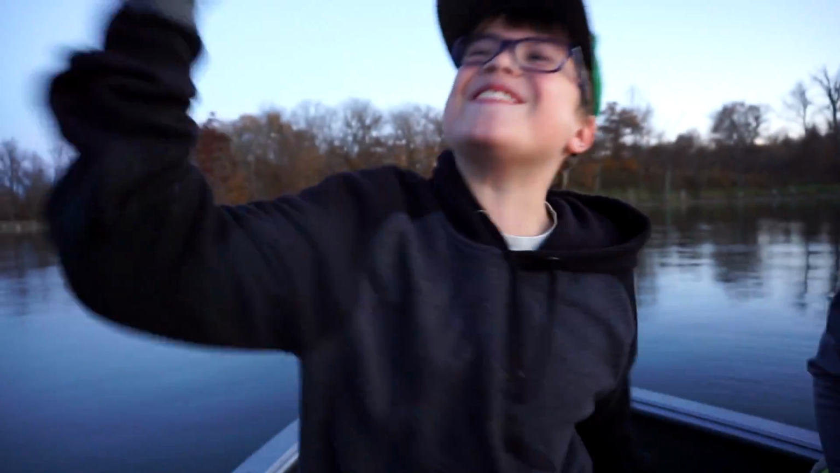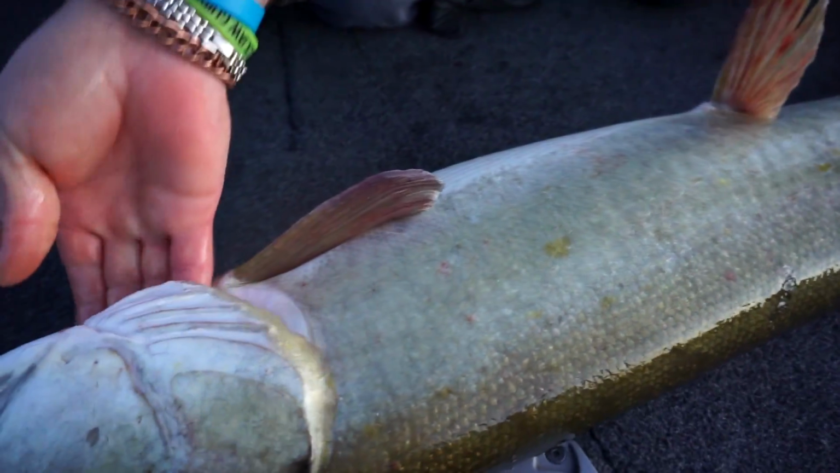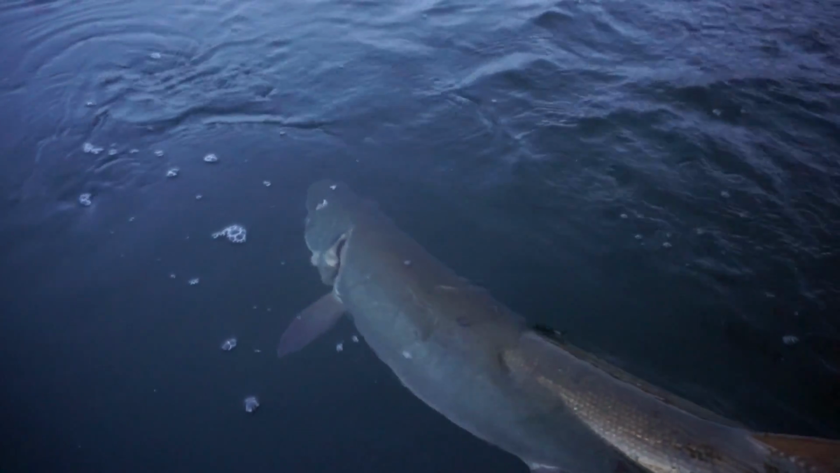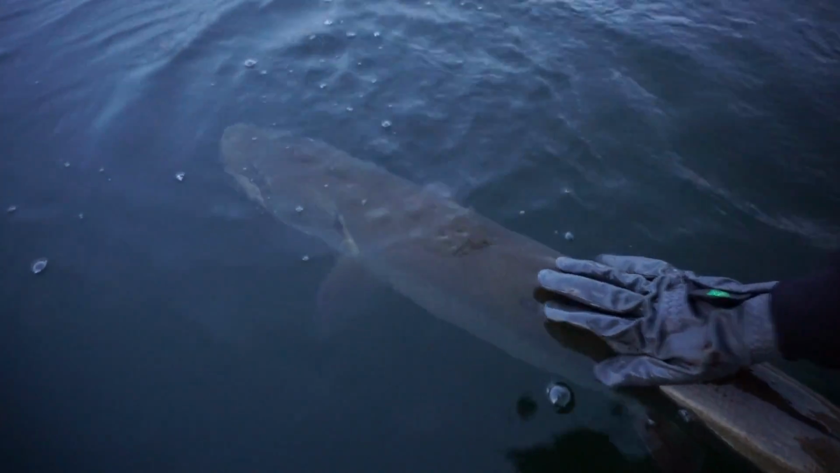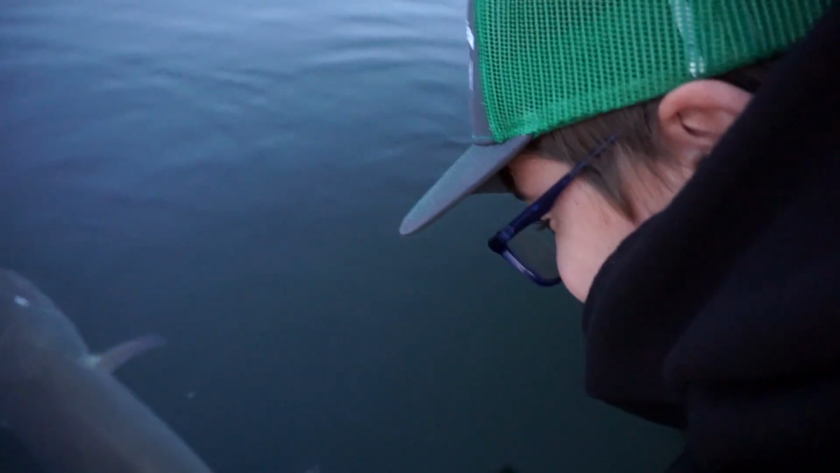Yeah, new PB. Let's go. Let's see if this is underbite. Is it? Nope. That's a different fish. Phew. That's how you judge a muskie. And they're as wide as your hand. Definitely. How's that feel, Willie? Good. He's a nice fish.